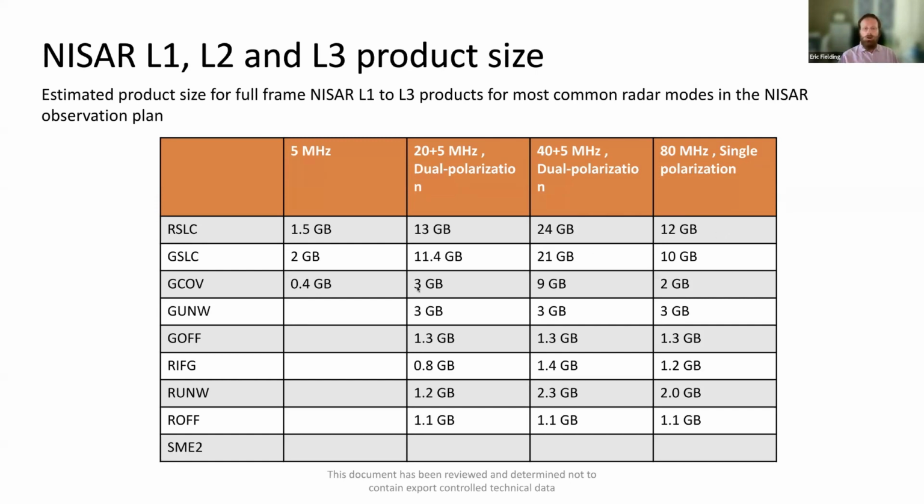G-coves will be produced at 80 megahertz. I'm not sure. Most of those will be 3 GB size. Again, they're going to have different sizes based on the input data. If it's acquired at high spatial resolution, it's going to be twice the size.